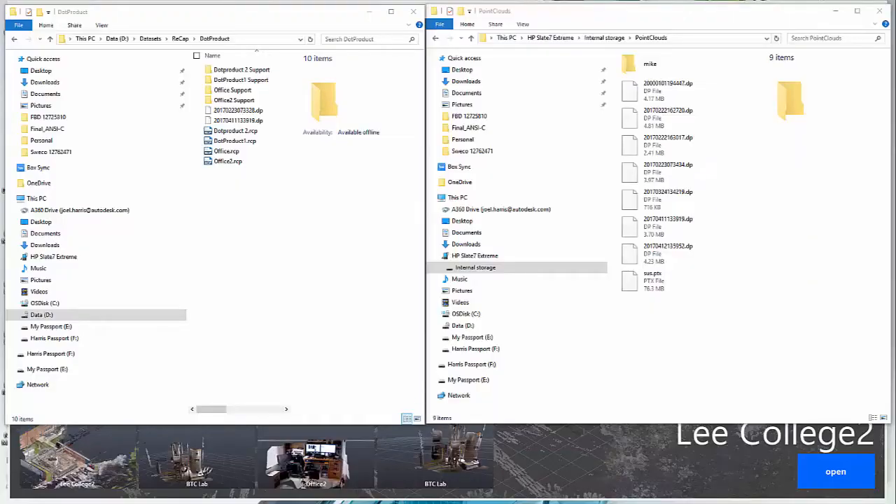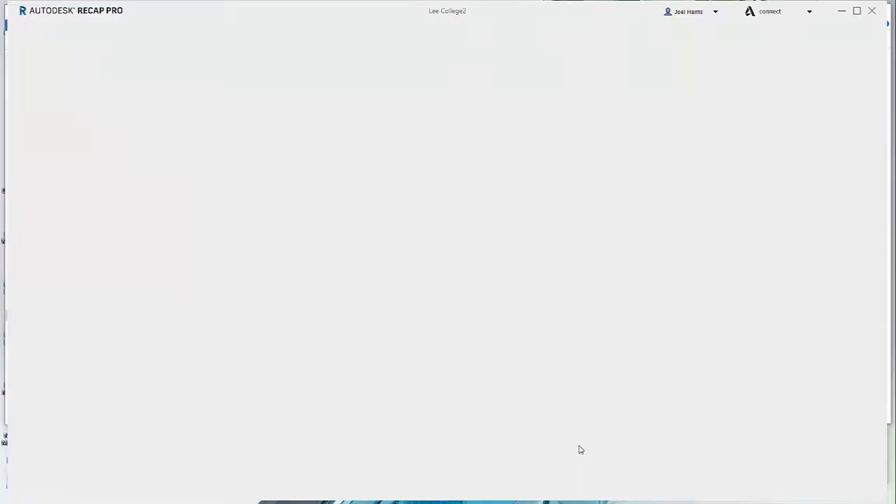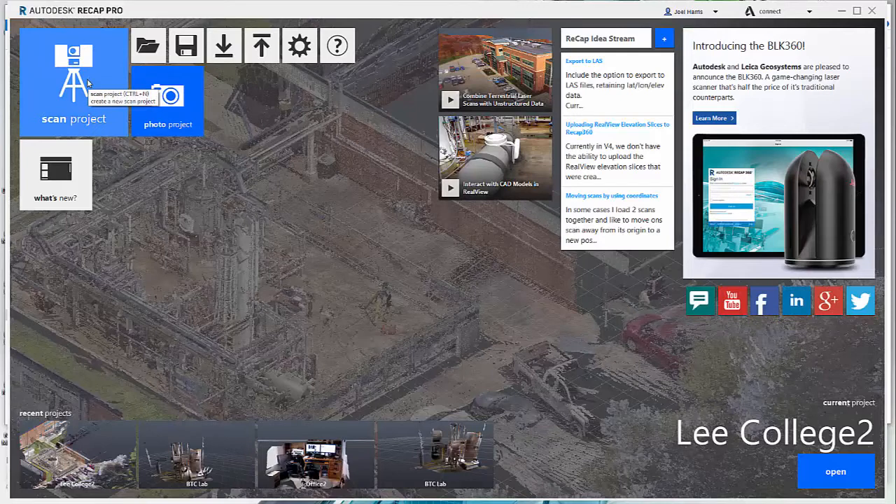So now that we've captured our scan with the DotProduct, we're going to take the tablet for the DotProduct and plug it into our laptop. And it's an HP Slate 7. I'm going to use it as an external storage device on my computer, find the DP file that we saved, and I'm going to copy it over to my computer. And this file happens to be only about 4 megabytes in size, so it's actually something that you can email if you need to another, to the designer or to another one of your colleagues, and have them work with it with the Autodesk design tools.